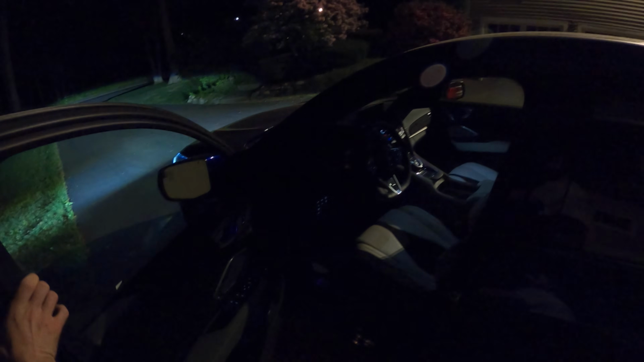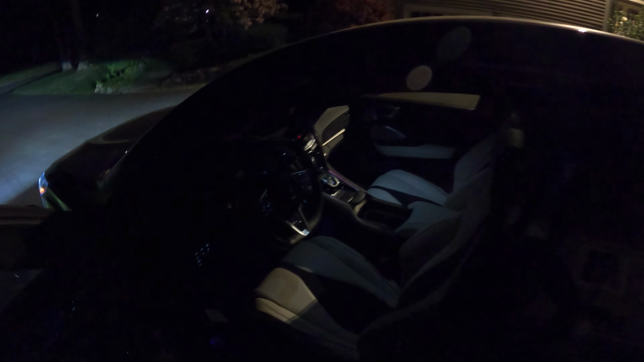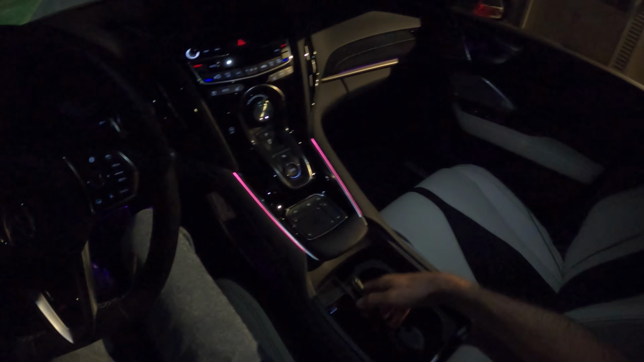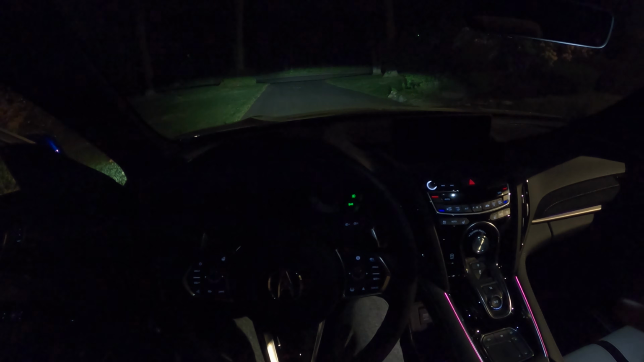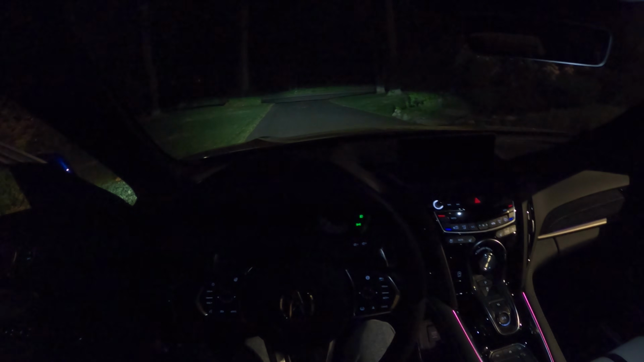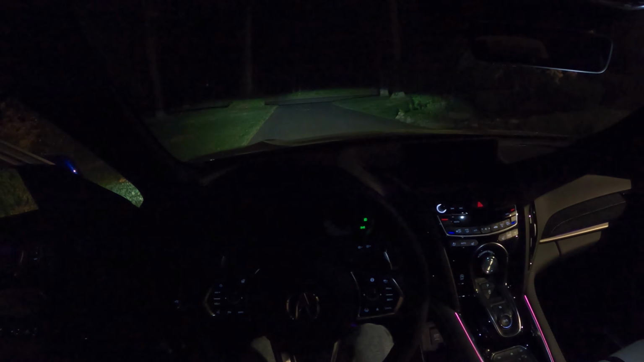It's got a 4-cylinder turbo that makes about 270 horsepower. It's mated to a 10-speed automatic transmission. But the real shining star of this vehicle is the super handling all-wheel drive, the SH-AWD, as it says on the back. Its ability to transfer power from front to rear is, of course, expected in an all-wheel drive platform, but the way it's able to move power to the left and right to make sure it almost grapple hooks you around a corner on power is fascinating. Let's start it up.